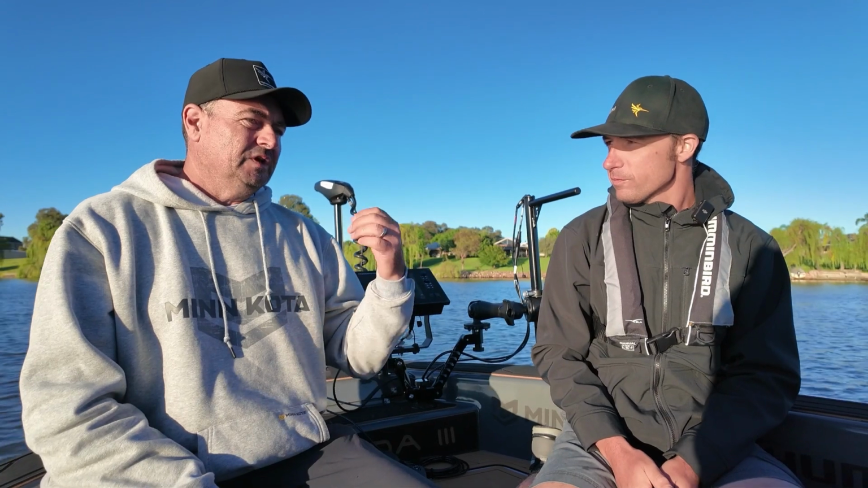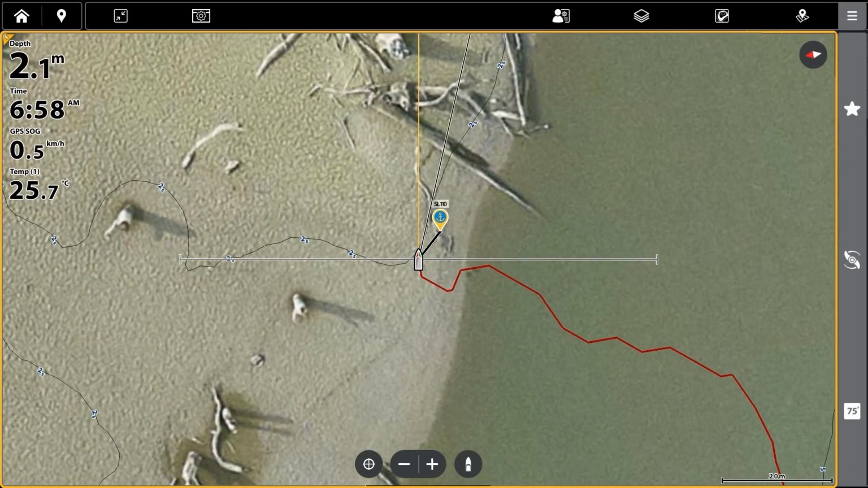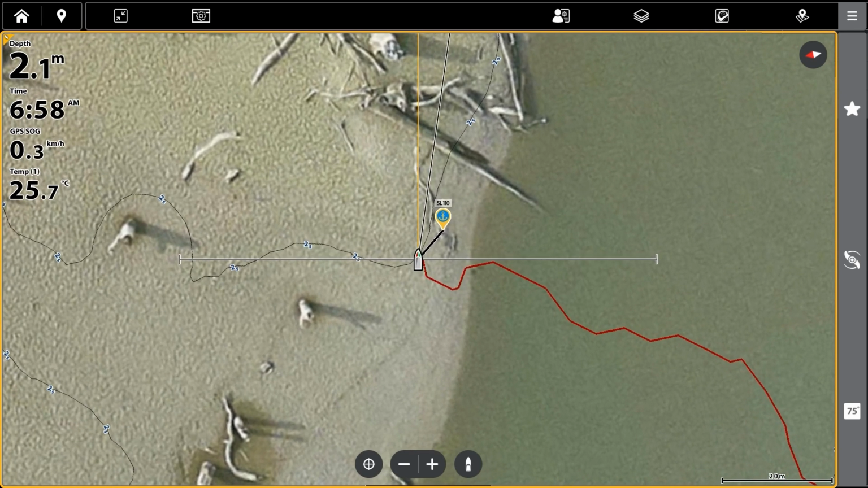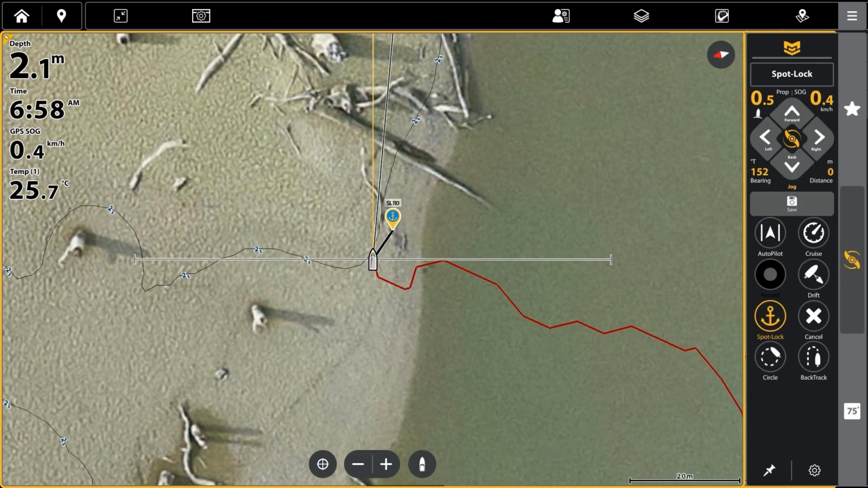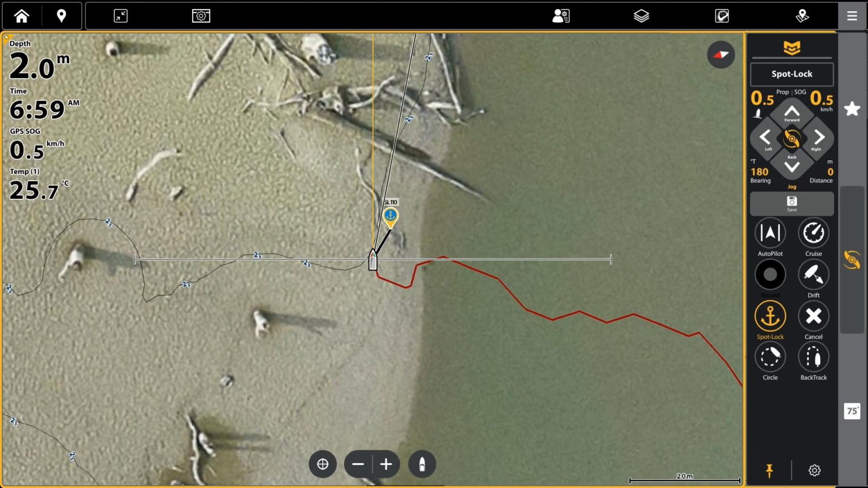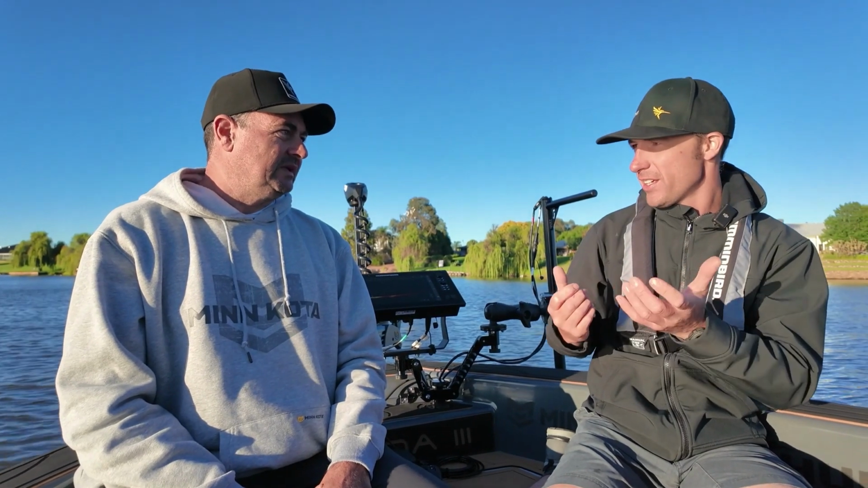And I suppose the other thing to talk about is just that connectivity. Running Lakemaster on Lake Mulwala is absolutely amazing. It's blowing everyone away. So combining that with Mega Live, if you like 360, which also directly connects into any Minn Kota, so you have that network, and it's pretty cool just tying all that together.